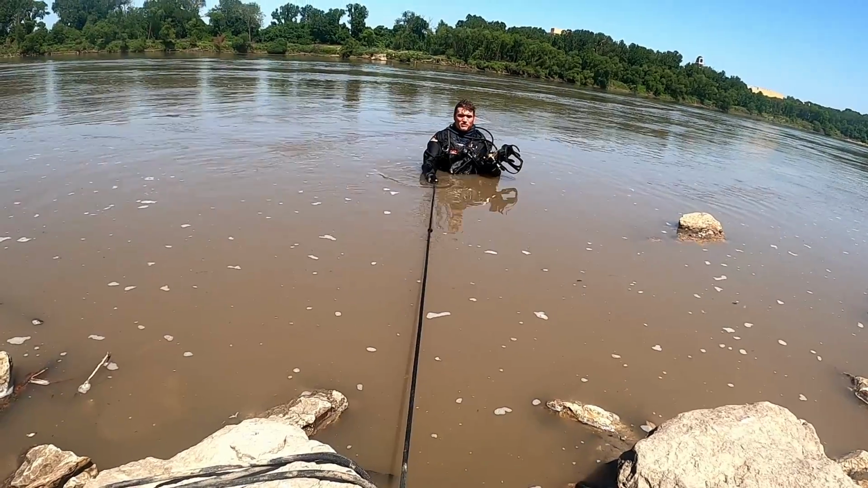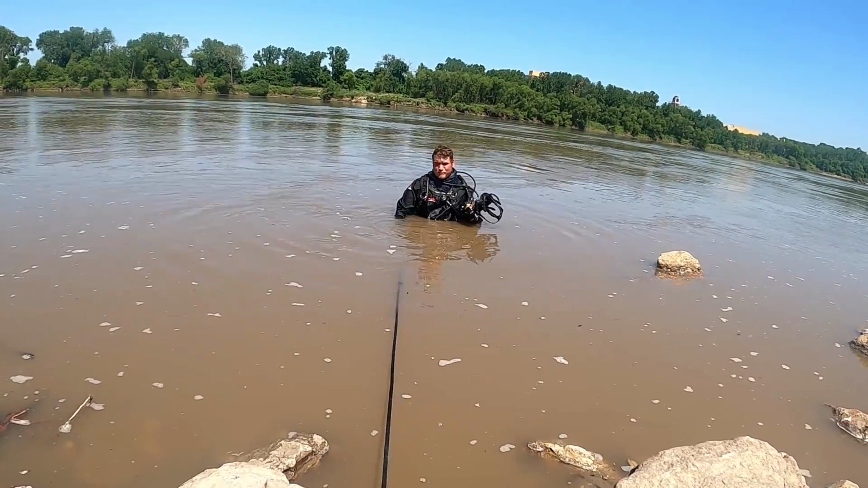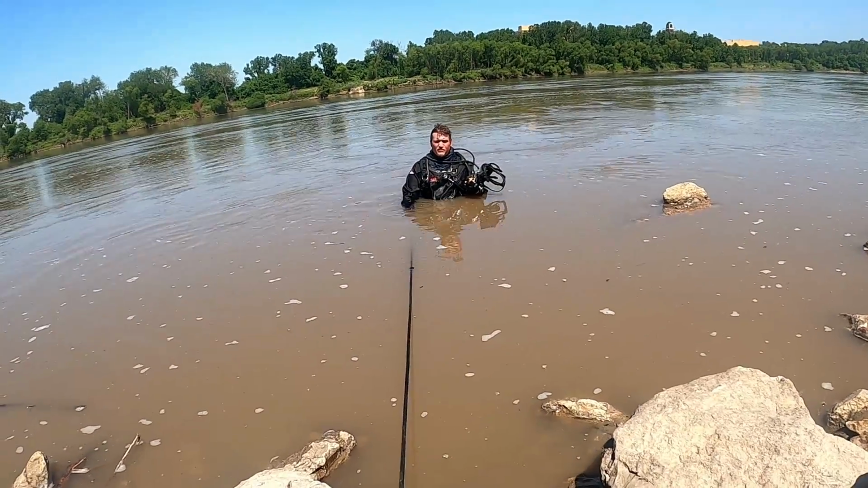We know for sure, 100% sure. That's what I got excited about. I don't think it's a truck, but we'll see. I think it's a truck. It's definitely something neat. Yeah. Okay.